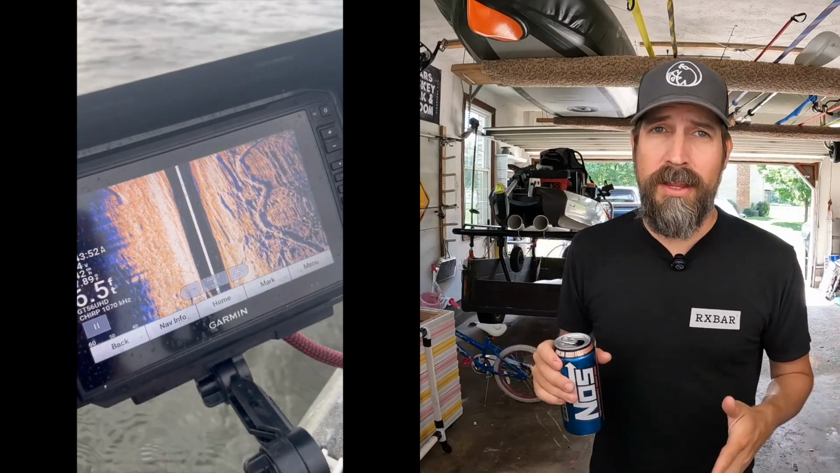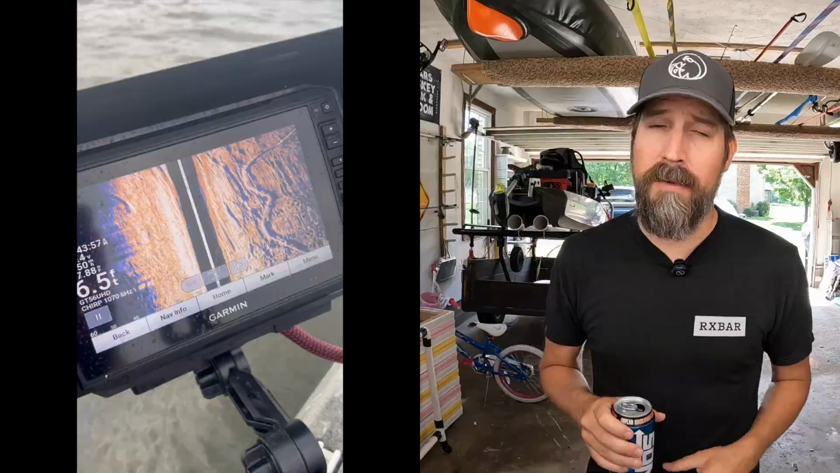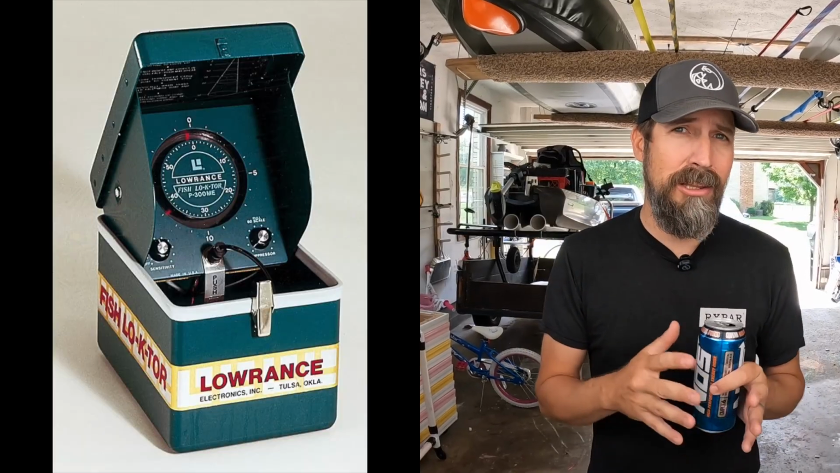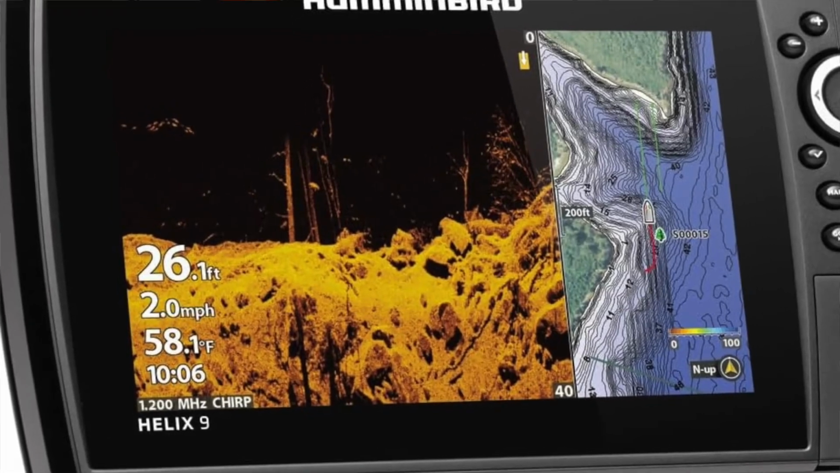So I get the question all the time, how do you have such a clear fish finder image? Well, I've got you covered. Now, the good news is fish finders have come a long way over the years, especially out of the box with their auto tuning functions. But with a few enhancements, you can increase the quality of your image even more. This is going to help you enhance what those sonar pings are reading.